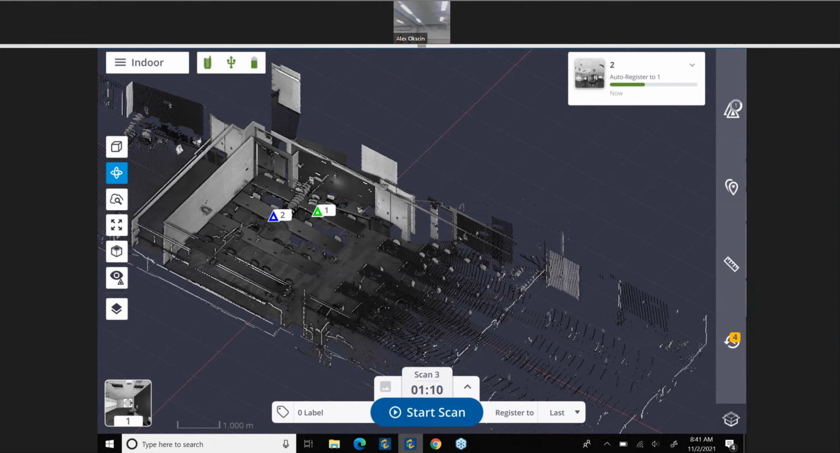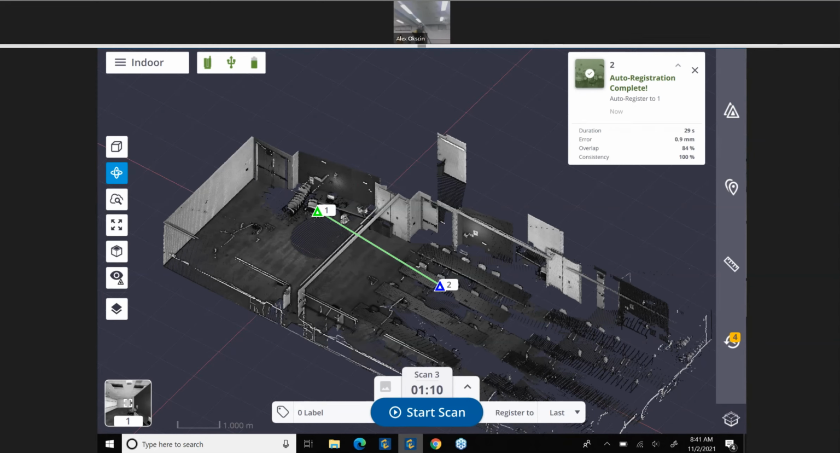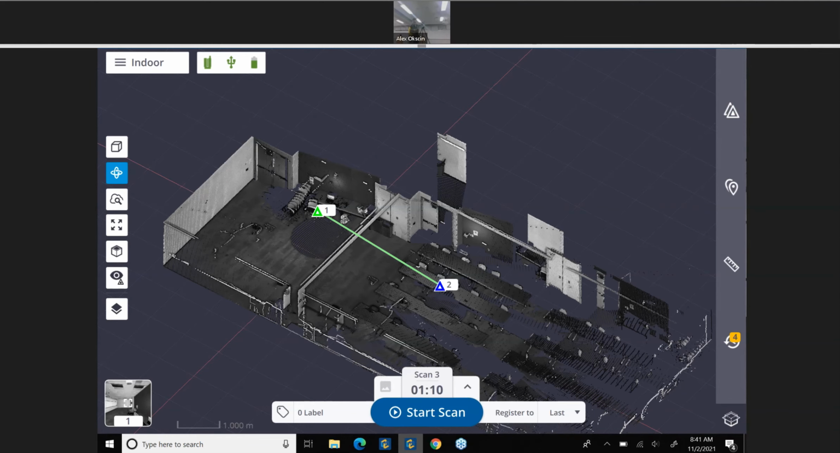I only went over to the center of the room a little ways.